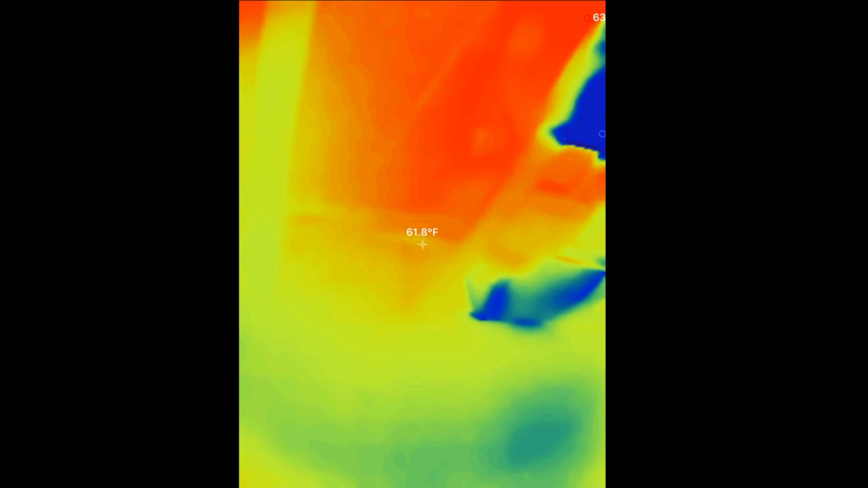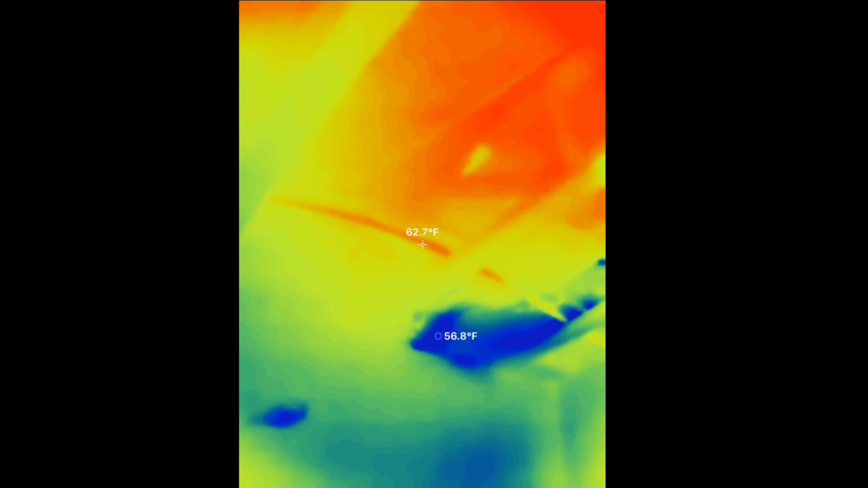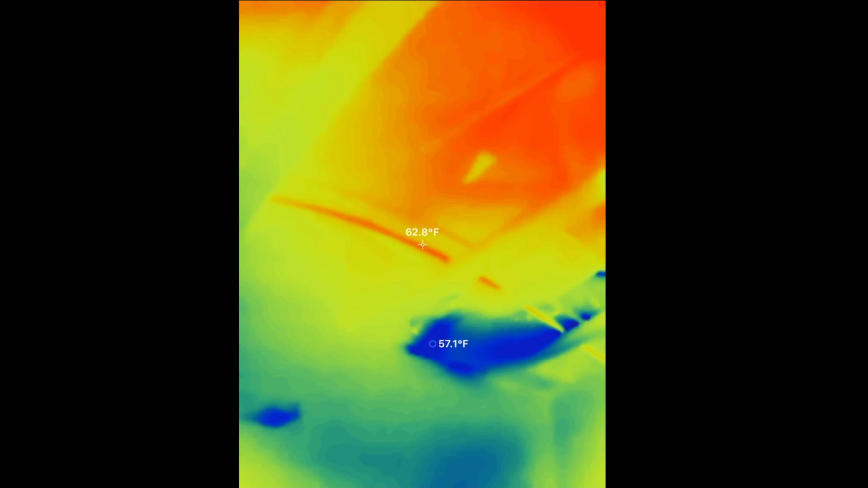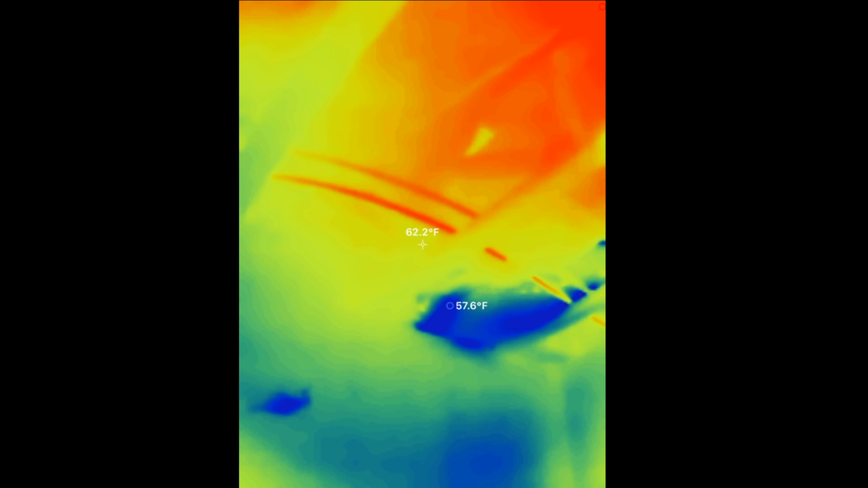I'm now in the basement bathroom, which doesn't have a finished ceiling, using the TOPDON. I just turned on the faucet in the sink so that we can see the temperature differences for each of the water lines supplying the sink that come down from the ceiling above it.